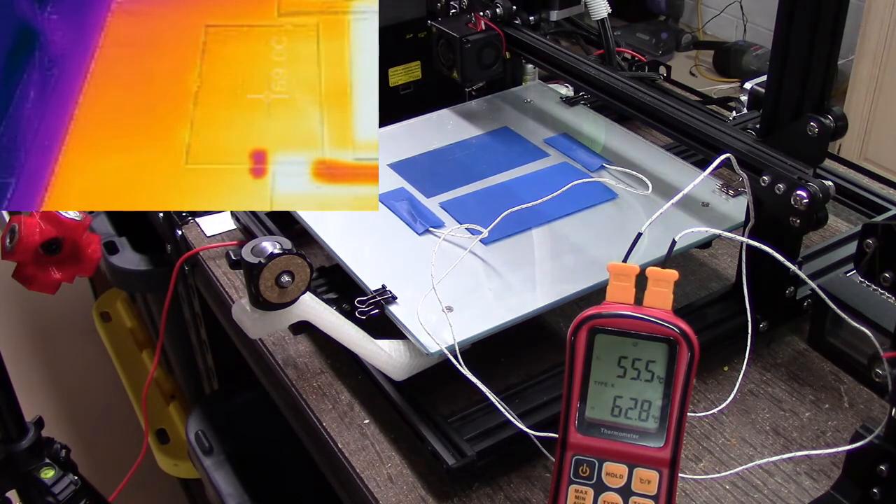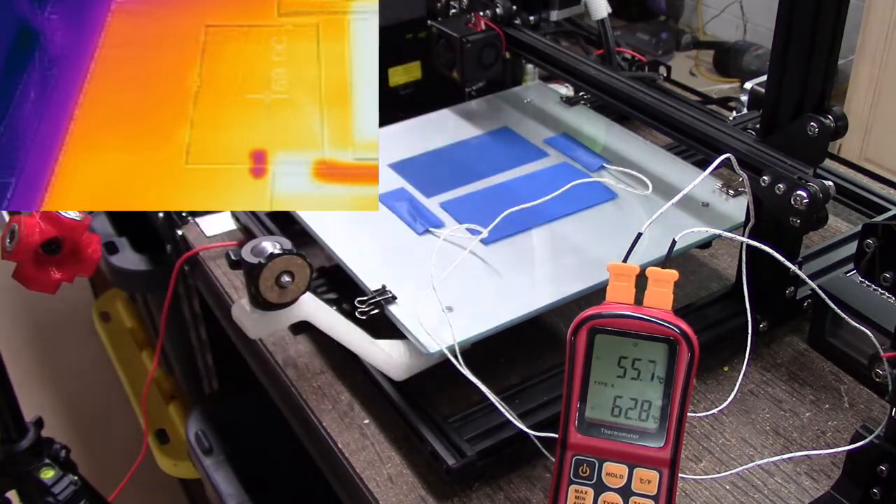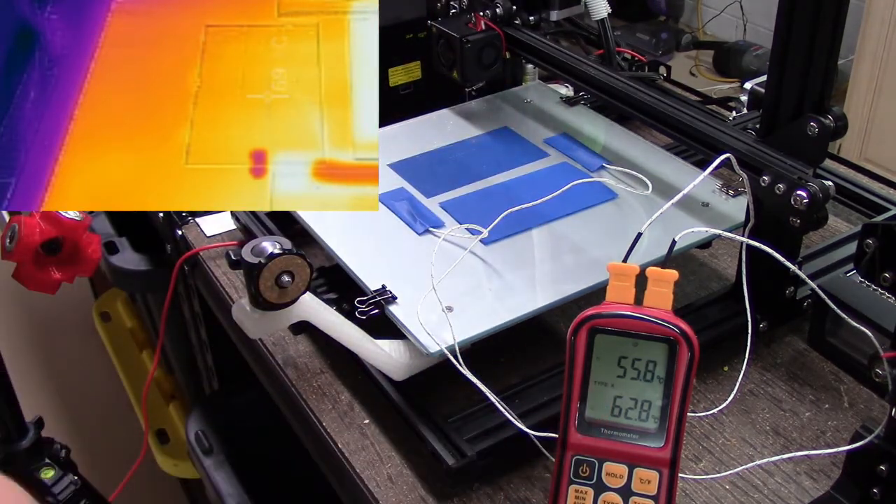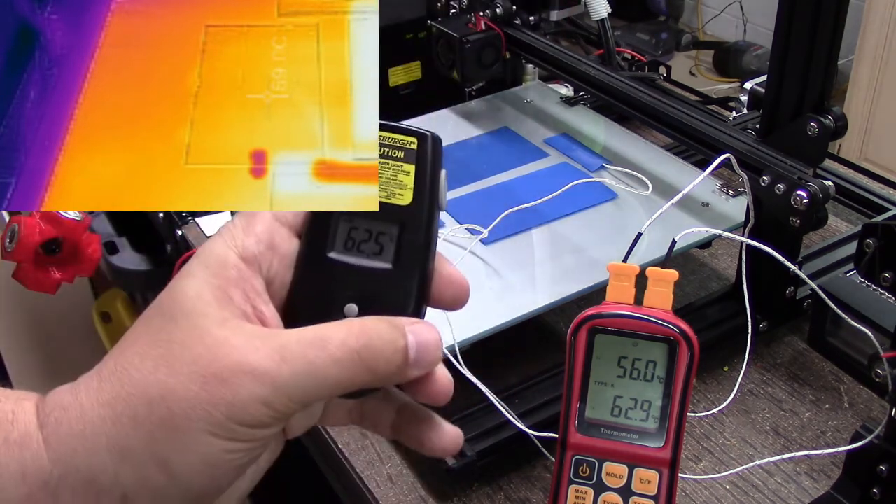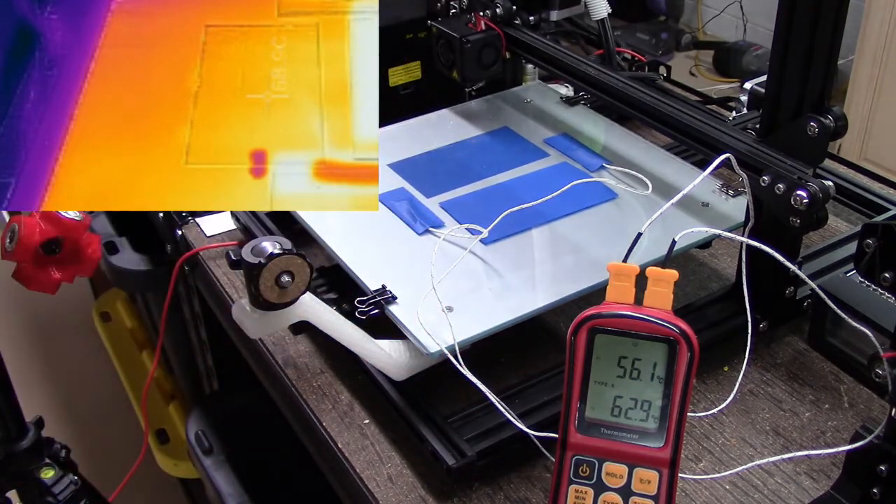So let's go ahead and take a reading from an IR thermometer. Let's see what we come up with. I'm coming up with basically 61.2, which is pretty much in line with these guys. And I'm getting pretty much about the same on that now, since the temperature is equalized, about 62.5. Just for grins and giggles, let's see what this front one is.